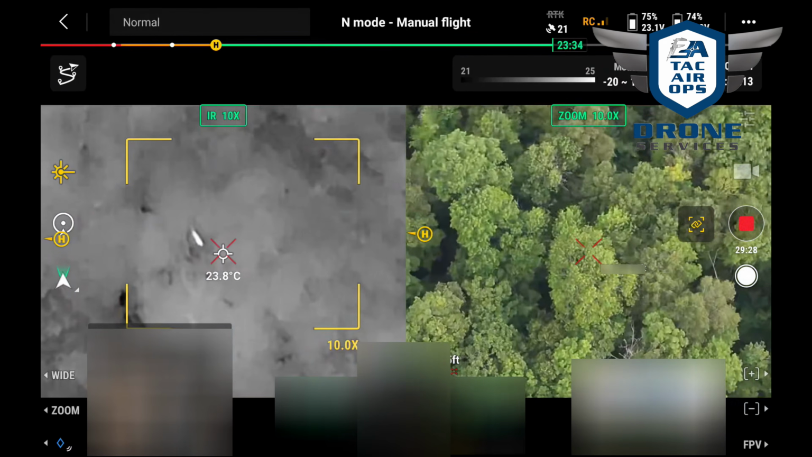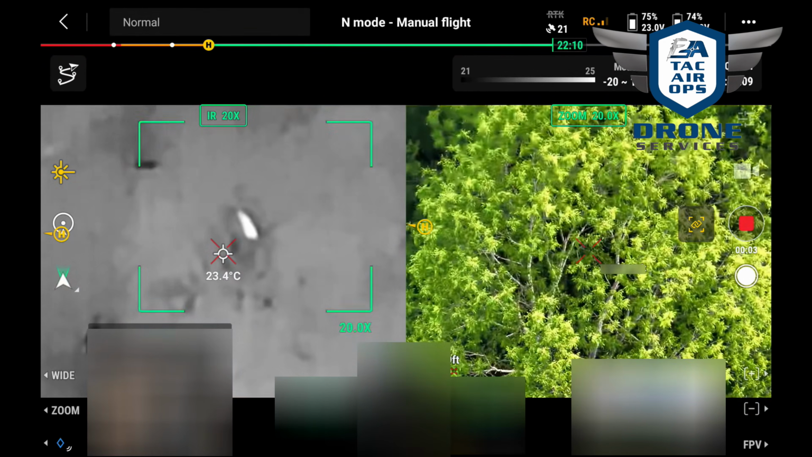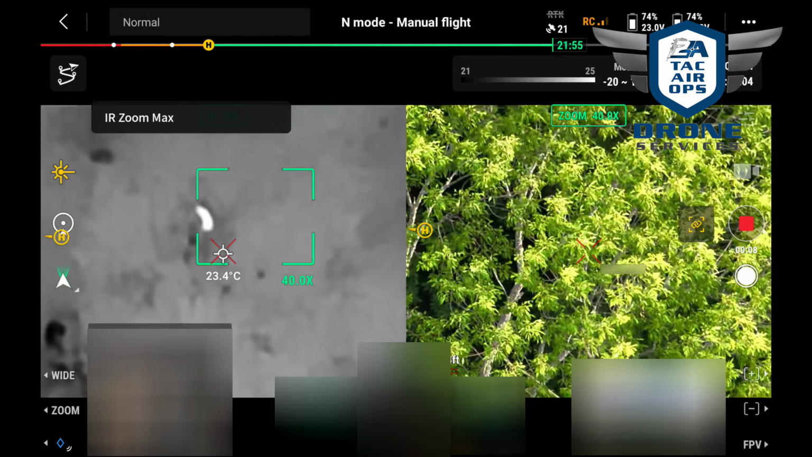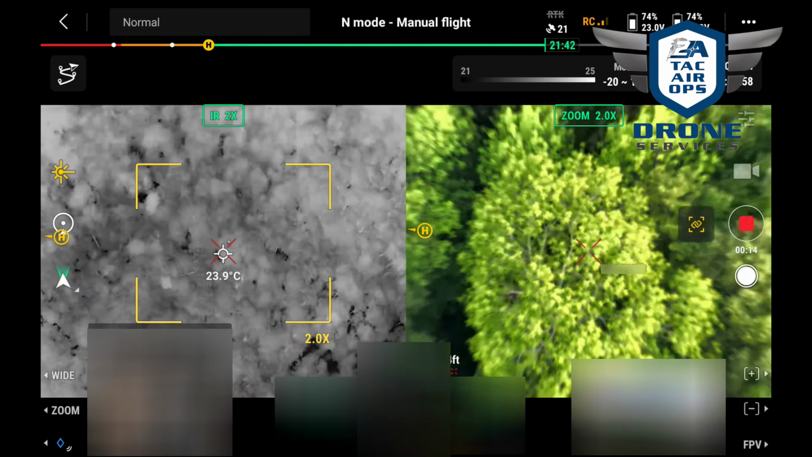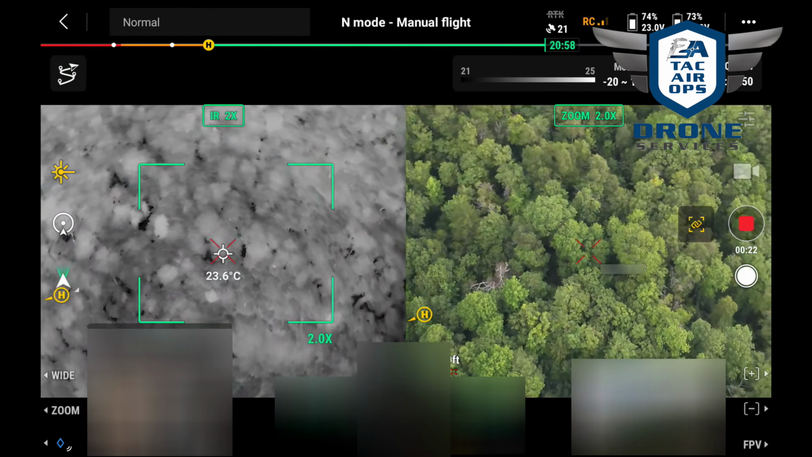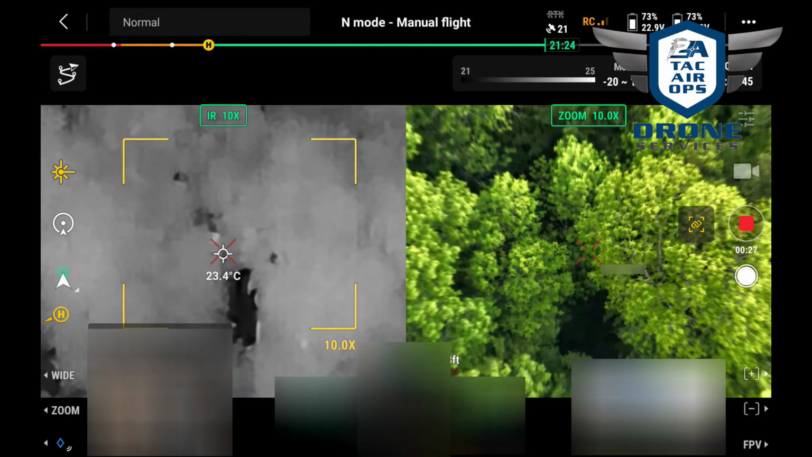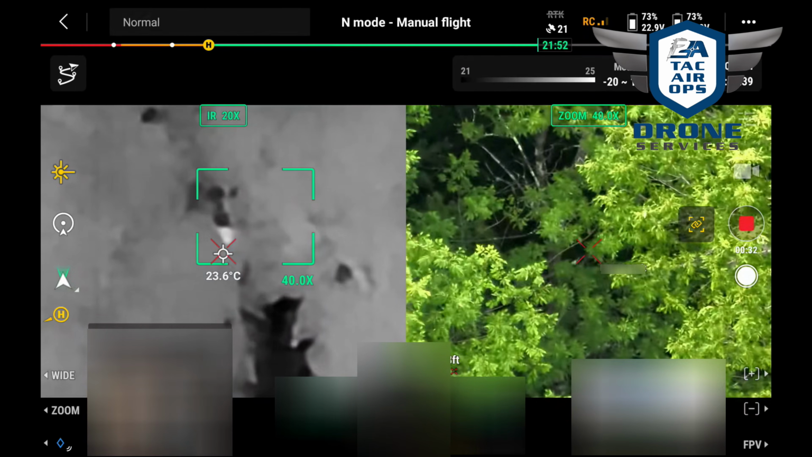So here's a case where I just caught a tiny glimpse. It's through this tree. At first I thought maybe it was a false signature, like it was part of the tree that was warmed up, but as I looked closer, I realized it definitely was moving. So I did what you do, which is you maneuver the aircraft, the drone, to get a different view. Because in this particular case, we were looking for about a 50-pound dog, so that certainly could be a 50-pound dog. And as we zoom in, as you'll see here in a second,